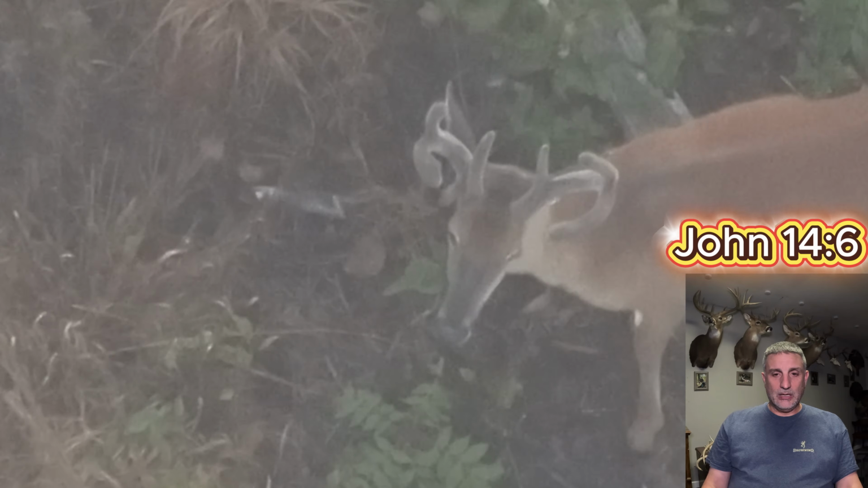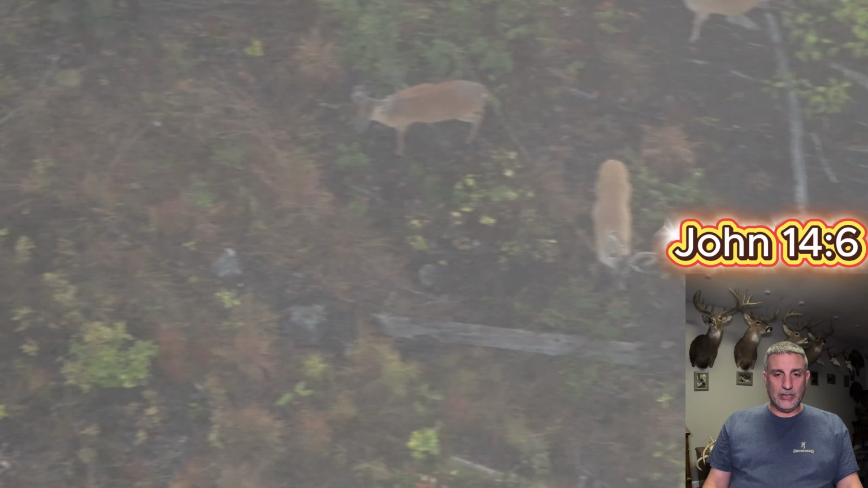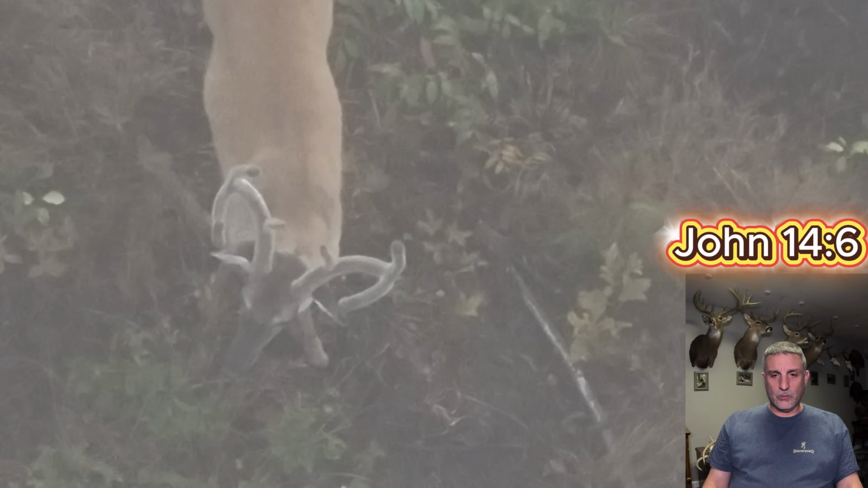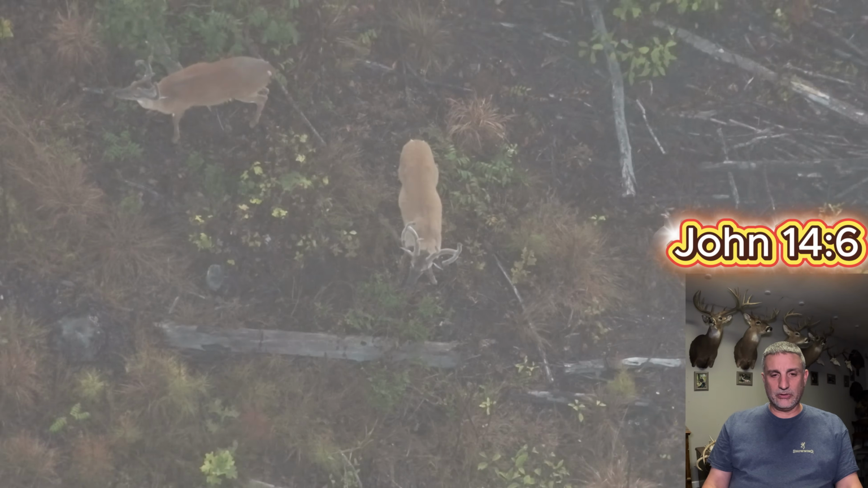They stay with it. Again, this deer, you can just see he's not going to be a shooter. He's going to be a nice deer, but he won't be a shooter on our property. Like I said, 3-year-old probably. This one's also just another young one, and he may be 3 or 4, but body-wise, he's just not the same size as the 2 big ones.